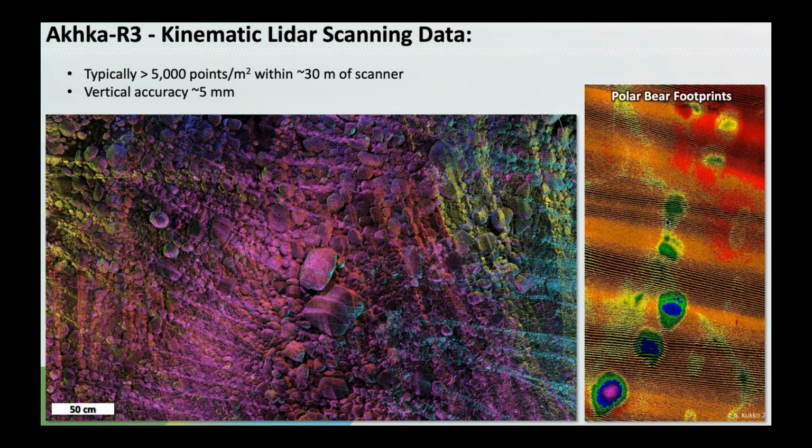And so this is a subsample of the data that we've collected using the R3 KLS scanner. Like I said, about 5,000 points per square meter within 20 to 30 meters of the scanner. What you see on the left is a colorful image. This is color coded essentially by each minute of data collection. And as you walk over the ground back and forth, you'll cover features from different angles, and this really minimizes the number of shadows that you'll see.